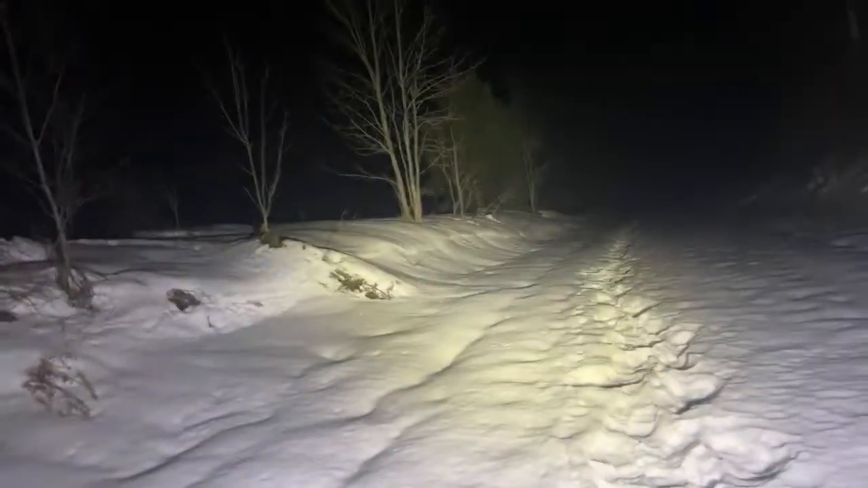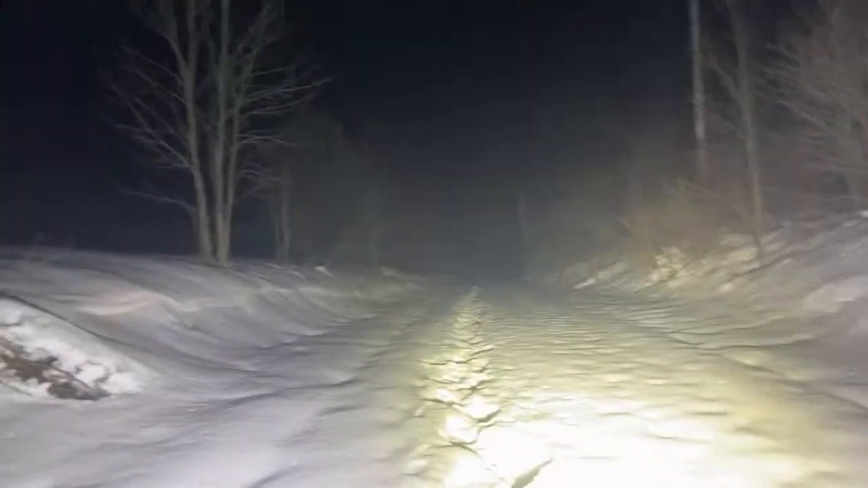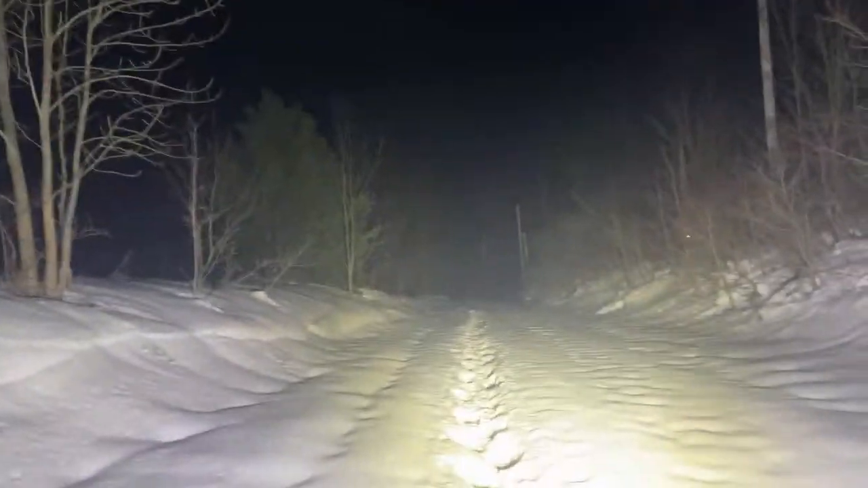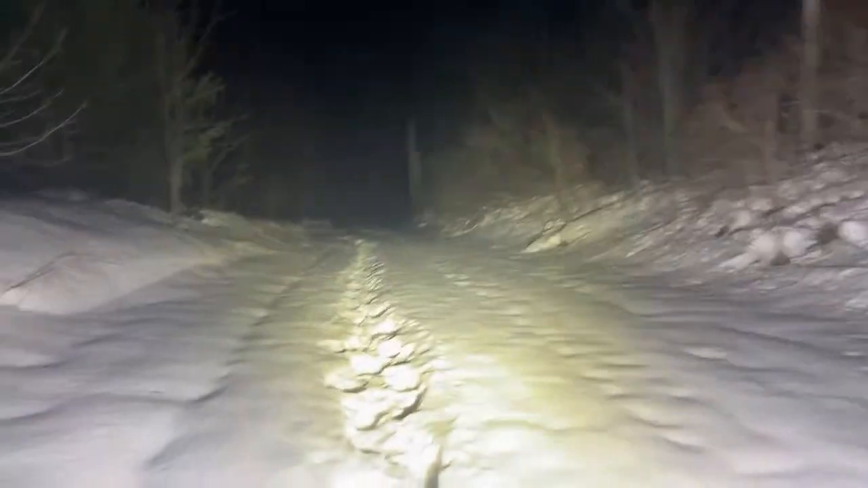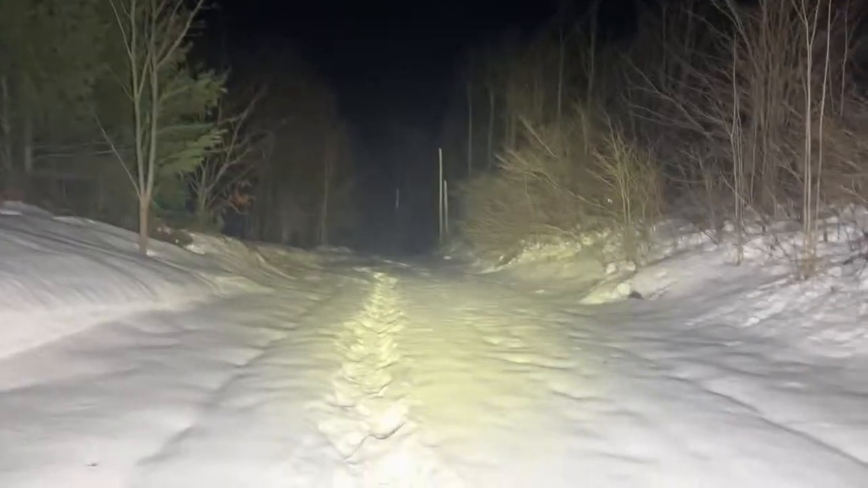See what happens. Every time I've went down here from the summer to the fall, it has been literally like scary nuts. If you check out any of those videos I've done on Tinker's Hollow, this place has been off the rails. Let's see if whatever was doing that, making that activity, is still here in the wintertime.